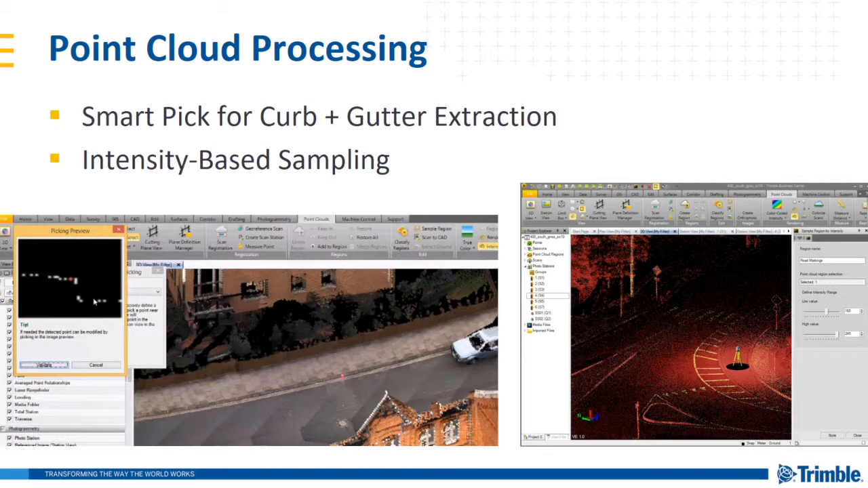This is useful, for example, as the screenshot shows on the right, to extract roadway markings, which typically fall within a unique intensity range as compared to other features within that point cloud, such as the road surface.